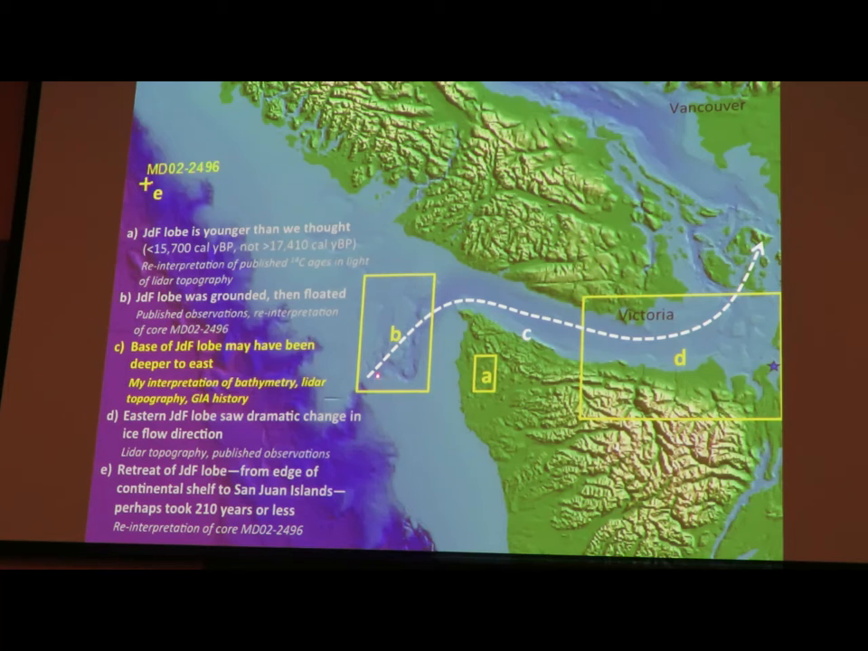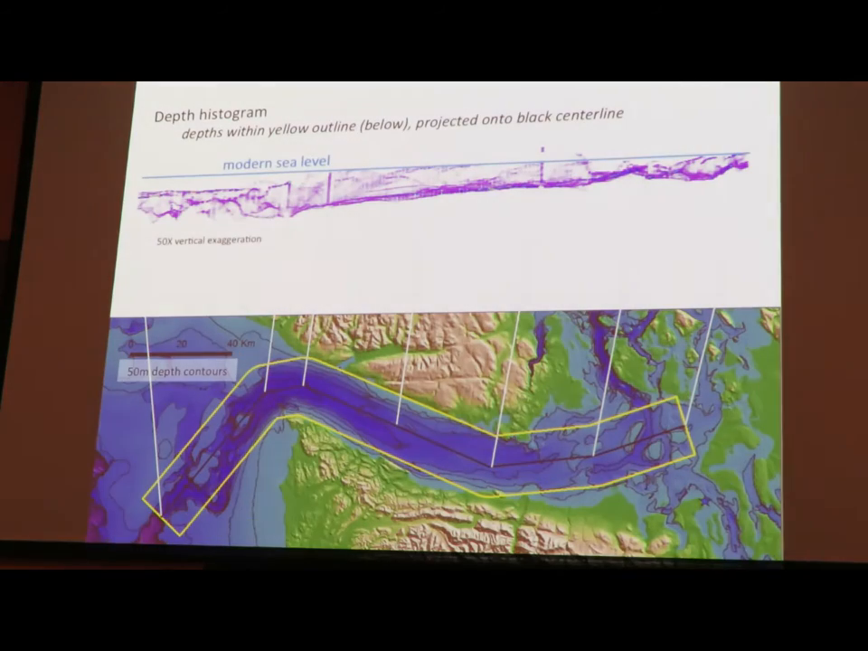Now, I'm not sure I can explain why I think it's important, but if we look at a longitudinal section of the Strait of Juan de Fuca, I think it's likely that at the time of ice maximum, the floor of the Juan de Fuca lobe sloped down to the east towards the source of the ice. This is bathymetry. I've taken samples of bathymetry inside the yellow box, basically at every pixel in this raster, and projected those samples onto the line down the middle of the box. And I'm looking at those data here.